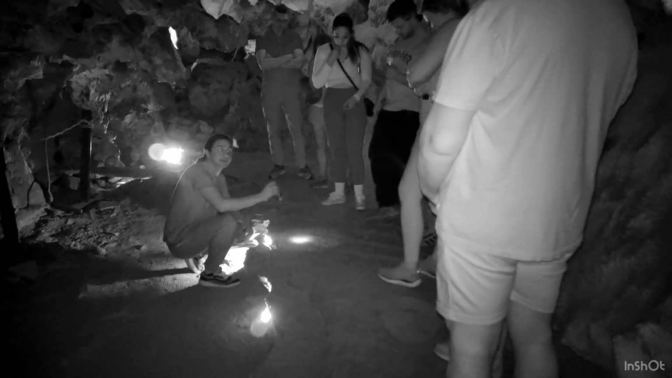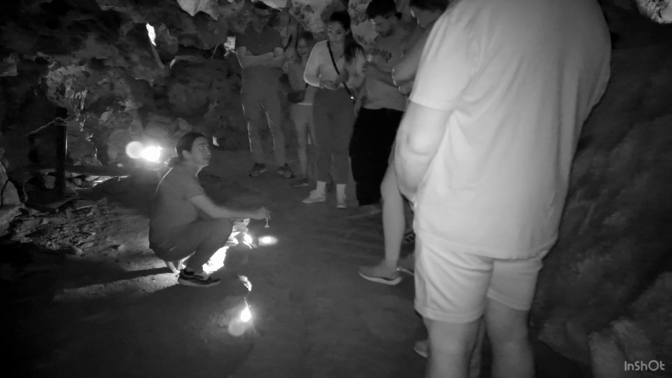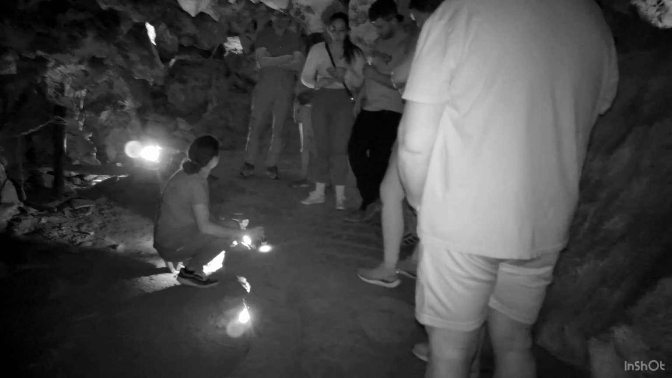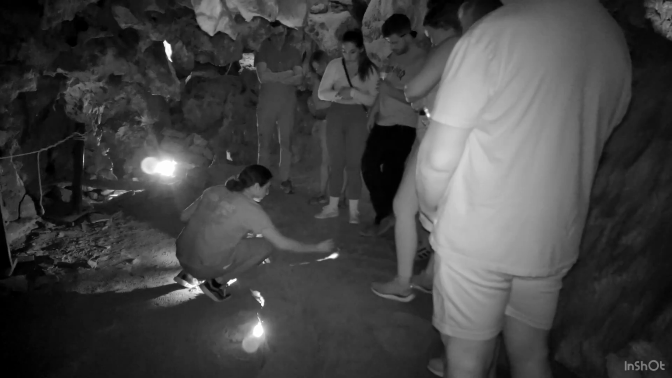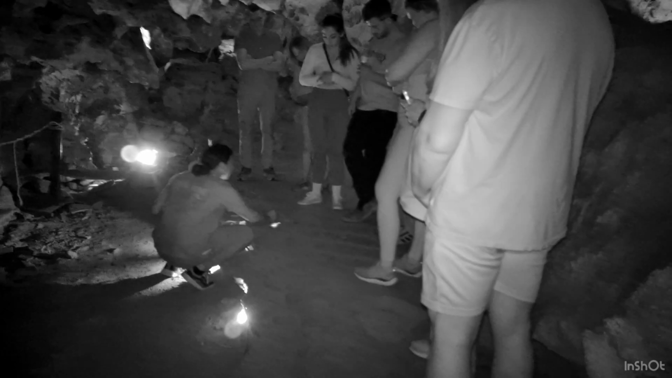Does anybody want me to write their initials into the cave ice? It's like the only time I can draw in the cave without getting fired. Anybody at all? How about a big S for Steven, the MVP of the tour back there? Because why not? Big S for Steven. Amazing. Anybody else? Do this all day, no?